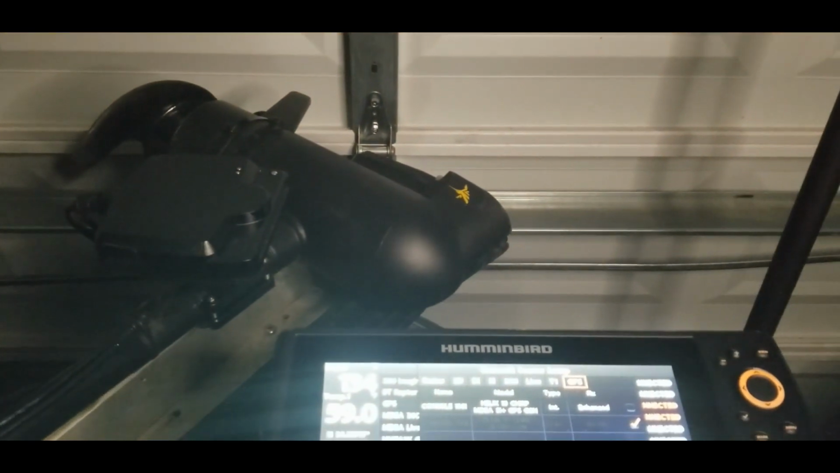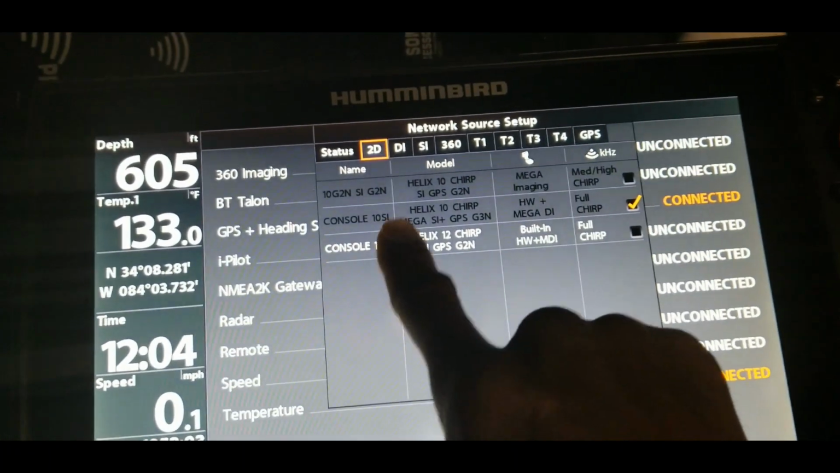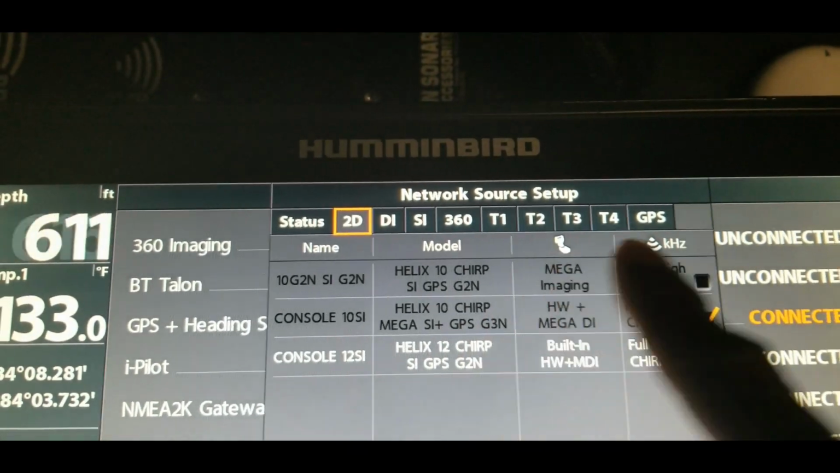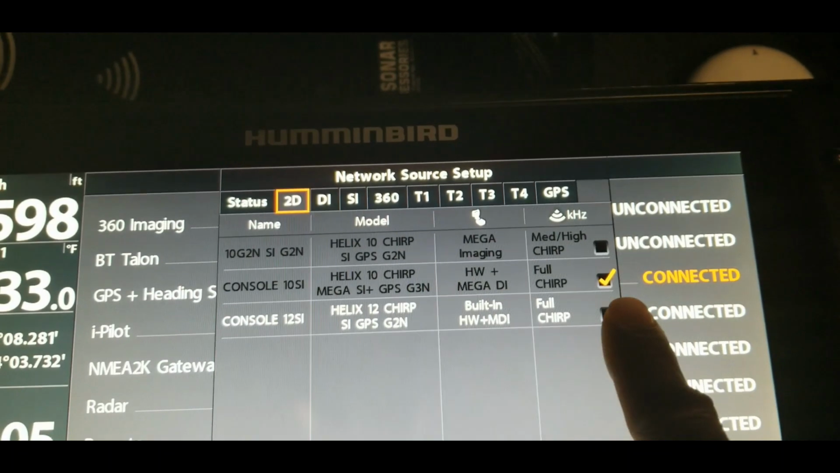And remember, the 10-inch screen is the one that has the transducer on the trolling motor, the Mega Live, and the Mega 360 connected to it. So everything is pretty much going to feed through to that 10-inch screen. So that's the box we will want checked on here, the G3N. As you can see, we're at 2D, and the G3N is checked.